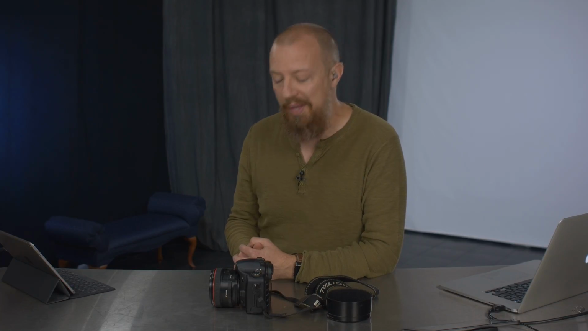But again, it's a one-way street, so you're not going to want to send your favorite camera out there, send off an older body. So I'm probably going to send a GX8. It's got a 20 megapixel sensor, a nice big fat sensor on there, and see what happens with that. And obviously, when I get that done, I will bring it on the show and show you guys how it turned out.